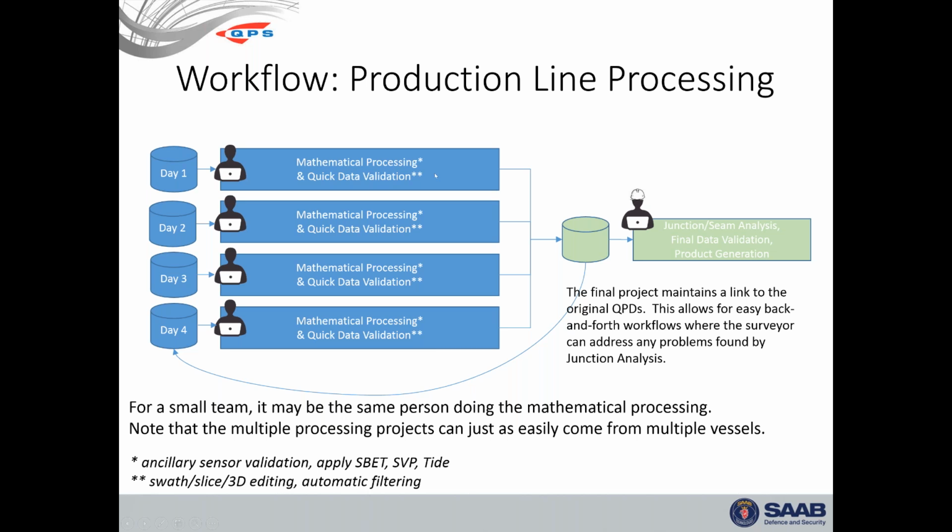The nice thing about this particular workflow is that in this secondary project where you're collecting all the results, it maintains a live link back to the QPDs, so that if you find a problem, you can instruct the surveyor to open, for example, the day 2 data project and make a correction because maybe they forgot to apply the tide or something like that. Their processing project will update, which updates the QPDs, which then updates in here as well.